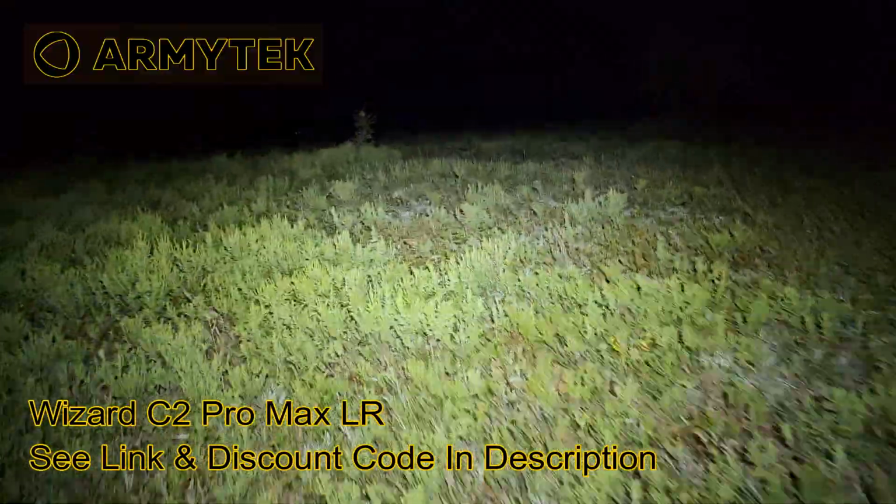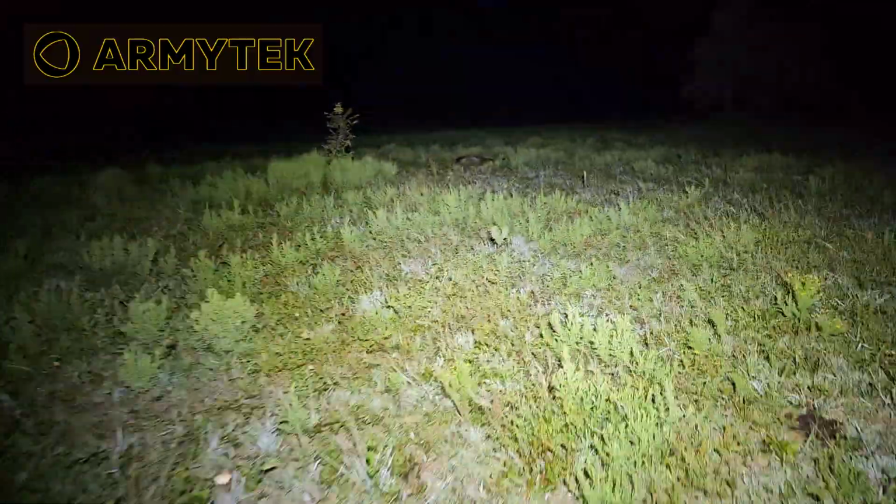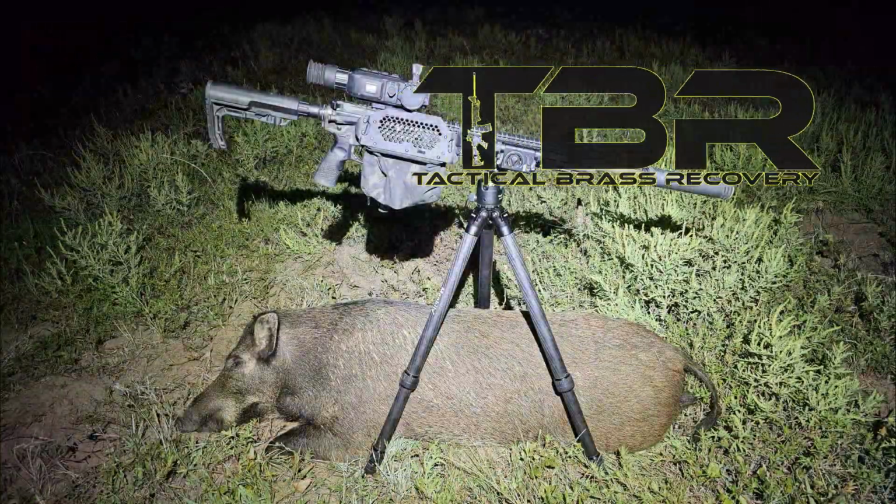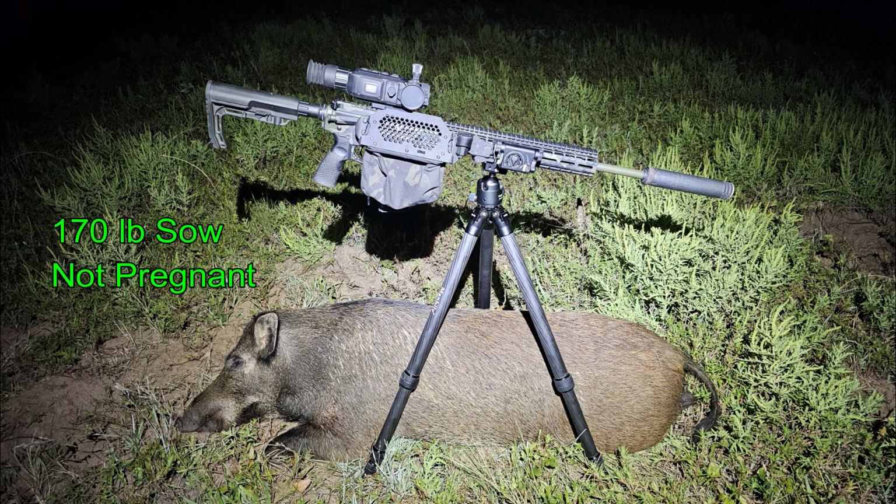My Army Tech Wizard C2 Pro Max long range is doing a very good job for me as I'm headed out to look for my hog. And there it is. Brass Catcher by Tactical Brass Recovery. The sow came in at 170 pounds and was the last hog for the 2 nights of hunting.